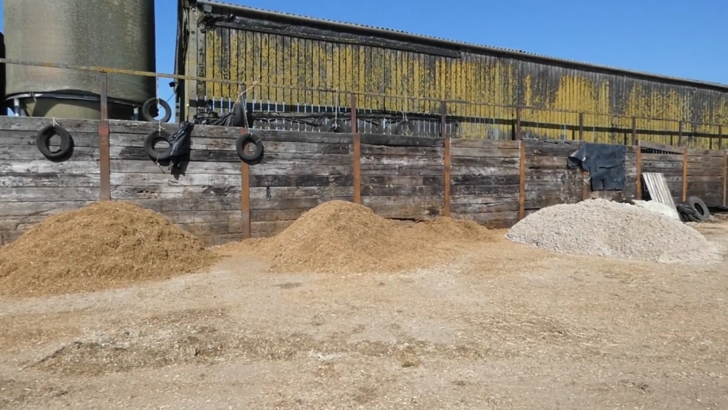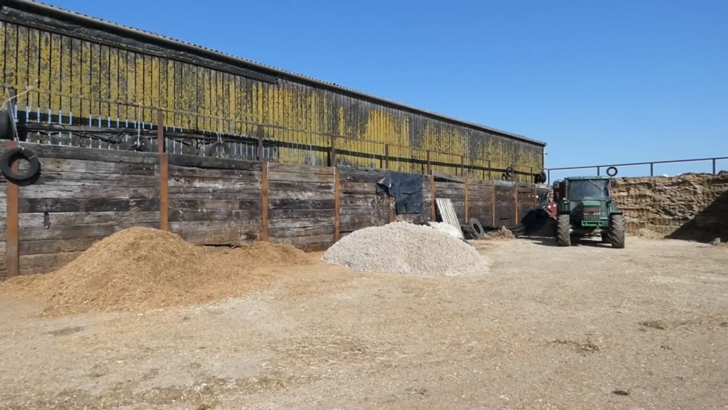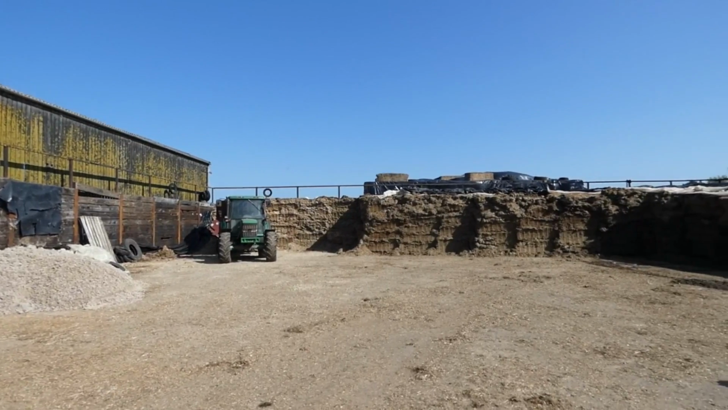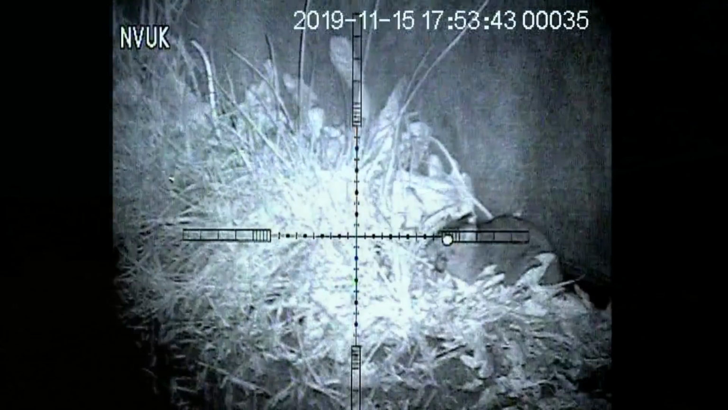I received a text today from the landowner saying there were plenty of rats coming in from the fields and running up and down the farmyard. So this is where I'll be spending most of the evening to help keep the rat numbers down and hopefully get some footage for you guys.